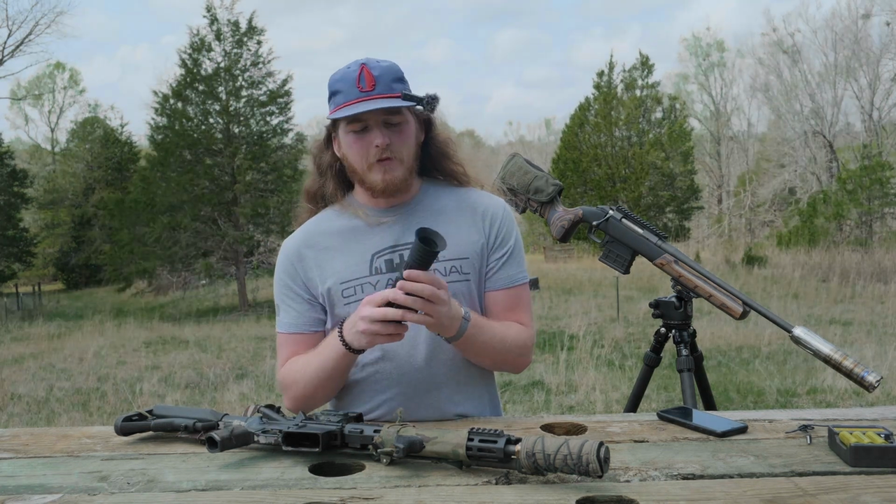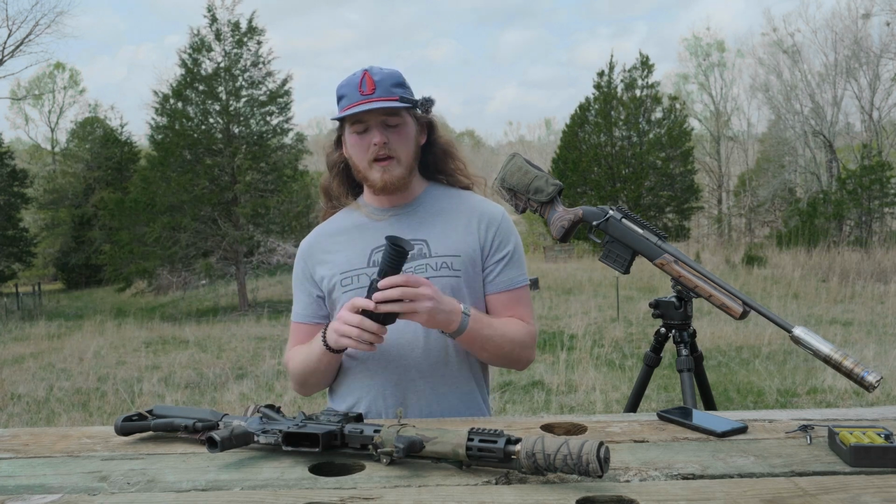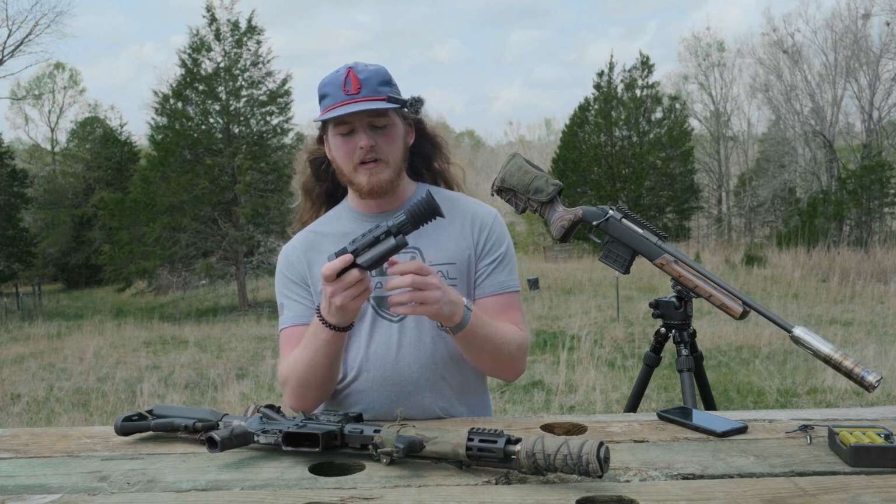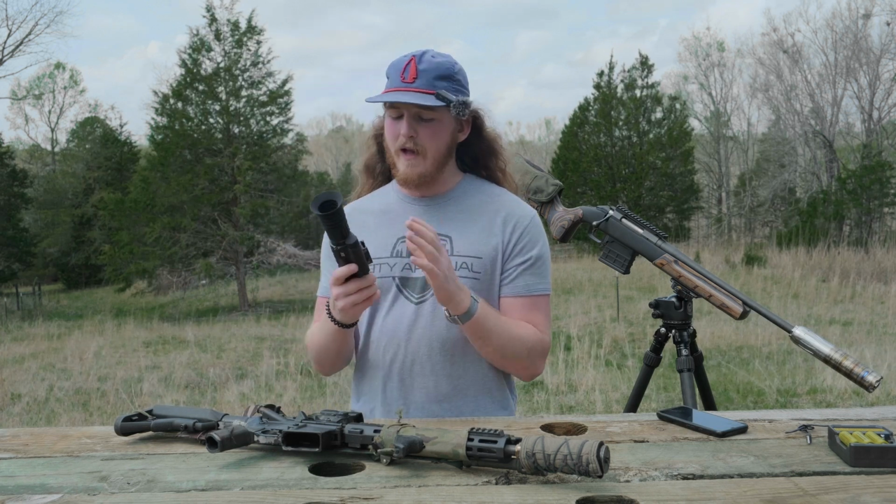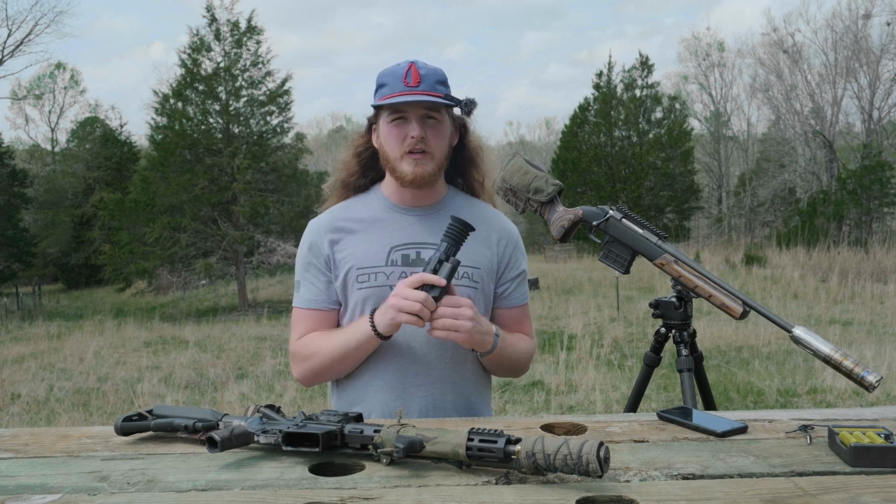Now going over some of the features, as I said, 384 sensor, 3-in-1, so it can be used as a clip-on, as a dedicated optic, or as a handheld. I've got this one mounted up on an ADM, American Defense Manufacturing QD mount. Now DNT did send the mount as well. Highly recommend going this route if you want to use it in all three capacities.